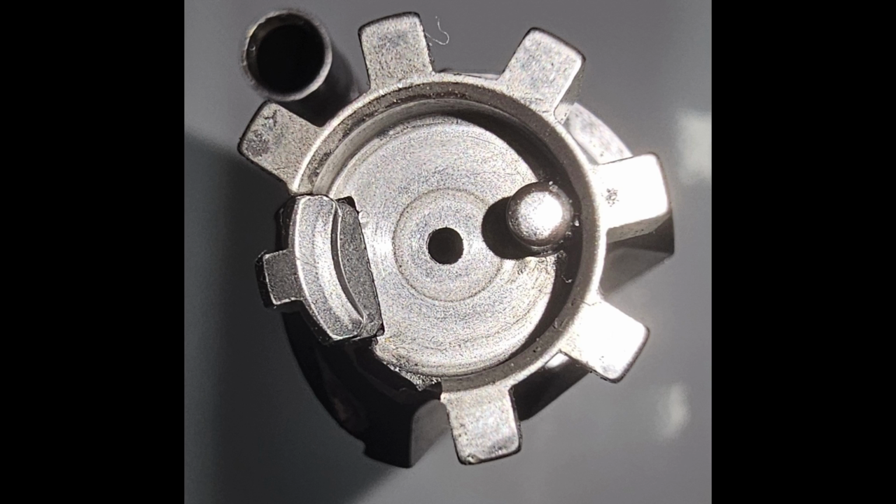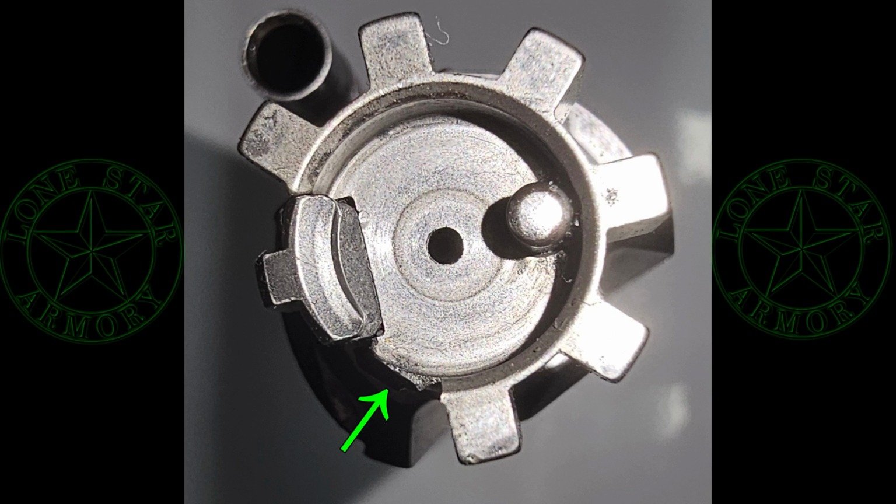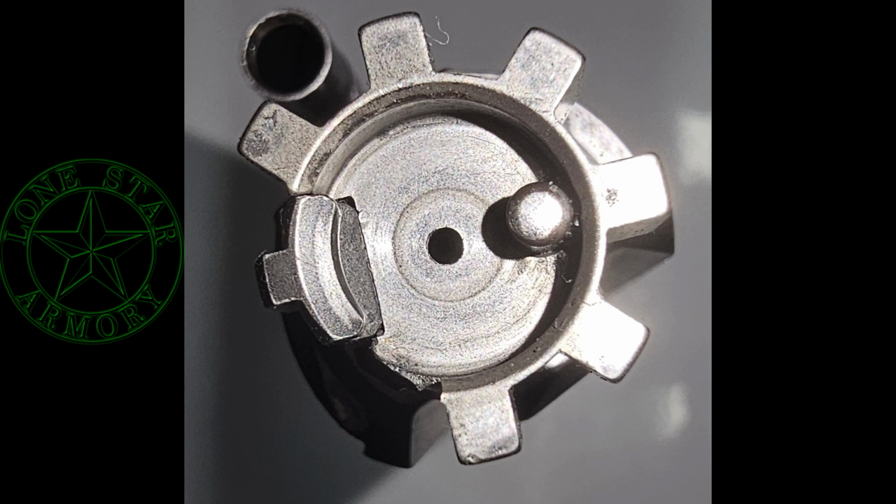So why did my gun malfunction? We assumed it was a dirty gun, cleaned it up, and discovered that the bolt was broken, missing a lug. I called Andrew at Lone Star Armory. He said, bring it in, I'll replace the bolt, check the headspace and anything else on the rifle. Afterwards, I asked him how much it cost, and it was fixed under warranty.